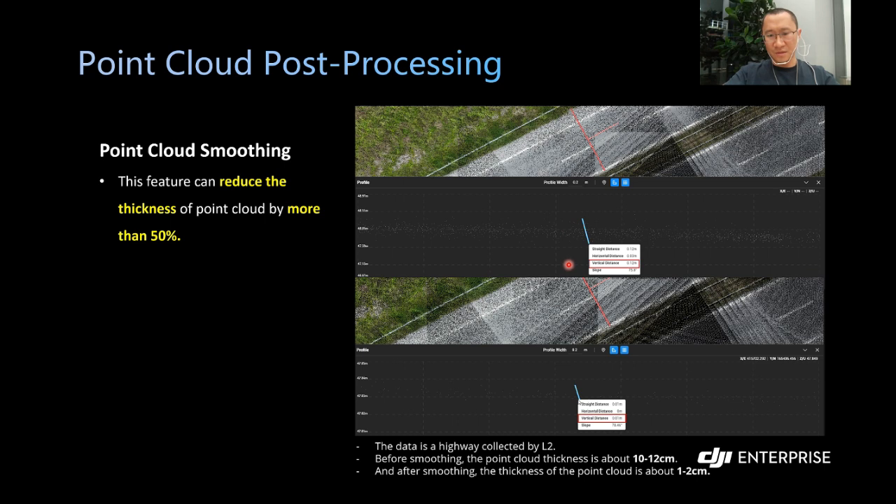There's another case. You can see the raw point cloud thickness is 12 centimeters, and after smoothing, it only goes to 1 centimeter. So it really improves a lot. But our customers might worry: during the flattening, yes, the point cloud thickness is good, but will we lose some structure, or lose the real shape of the targets? No worries, actually. We have considered this.